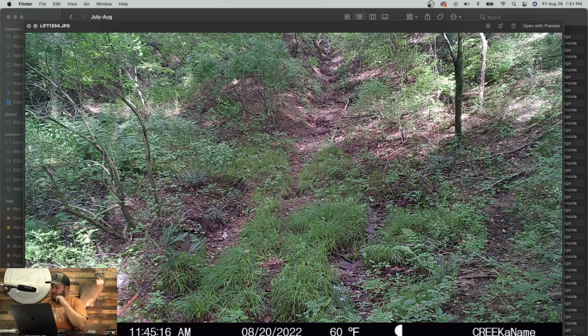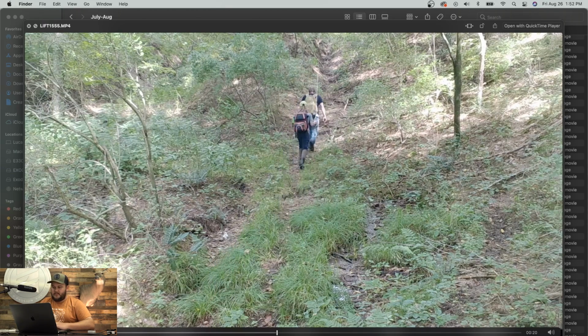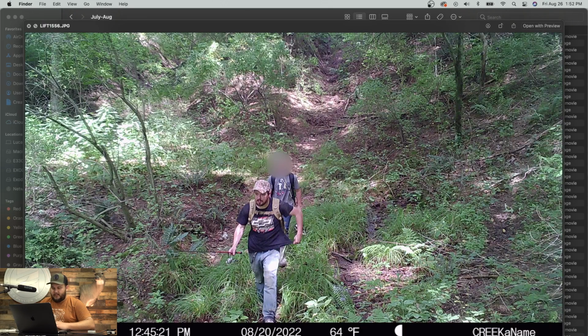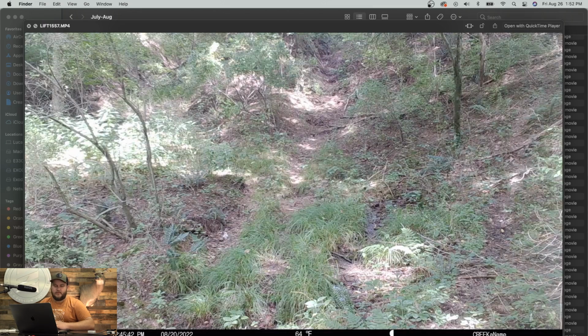Alright, so 8/20, which would be last Saturday. So there's this guy here. He's got longer hair, a two-strap backpack. His son's got a mullet with a two-strap backpack. A different set of father and son going up through there, and that's at 11:45. An hour later, here they come back down. Kind of looks like the son looks up and looks right at the camera here. And they keep going. So they walked through at 12:45.